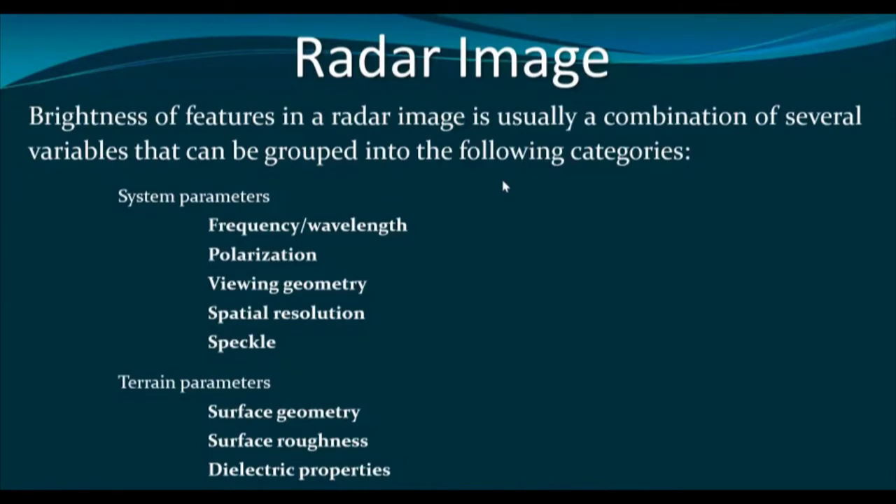So this is a single variable based on which the brightness of the pixel is determined in the optical remote sensing. However, the brightness of a pixel in radar depends on many factors. At least 8 variables are there in case of radar image.